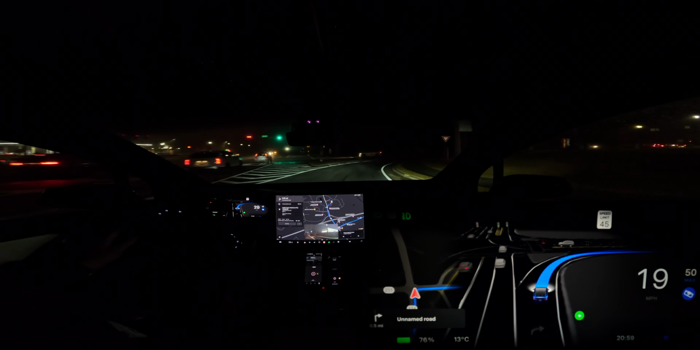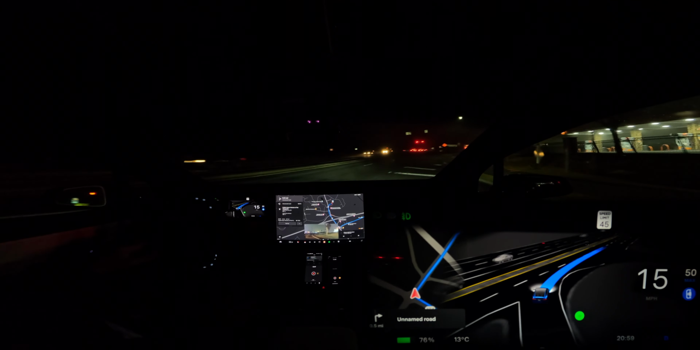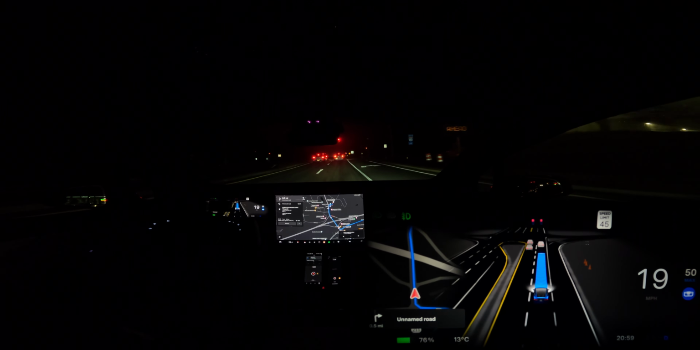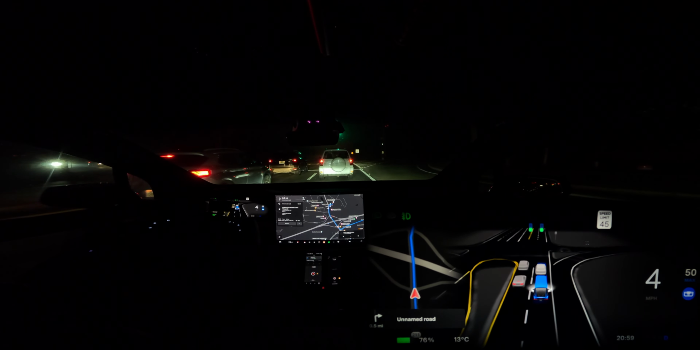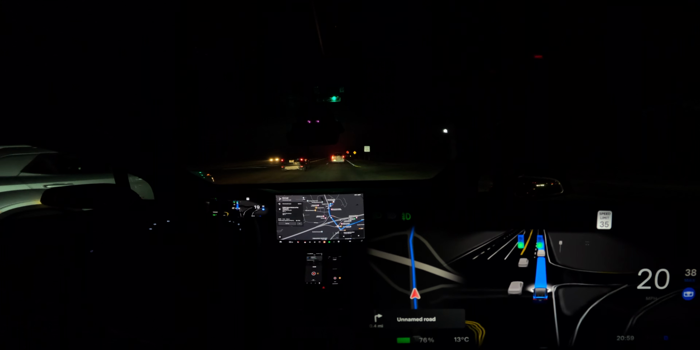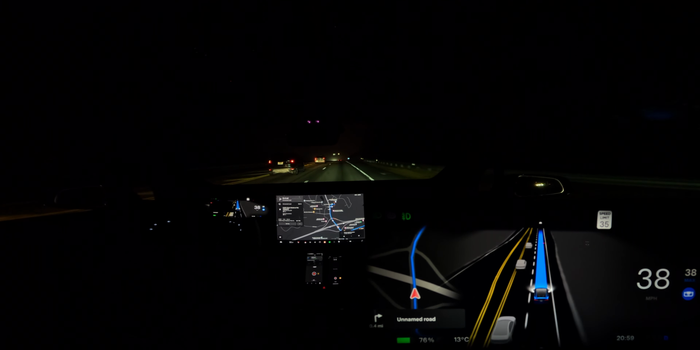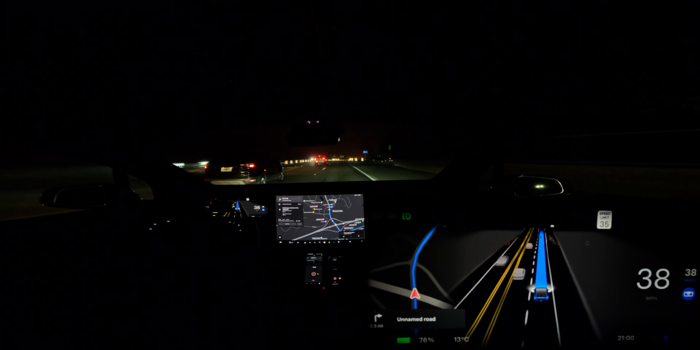And we could just basically roll. I'm pretty sure the car will come to a stop. So I'm pushing the pedal a little bit. I don't even have anybody behind me, but sometimes I'm a little bit impatient. Beautiful roads.